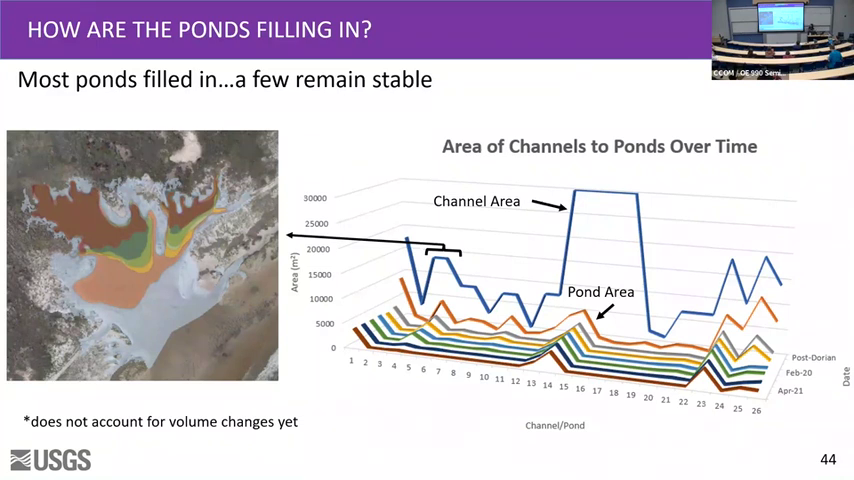This is the channel area from Dorian. And then by the time it hits October, a month later, we already have ponds forming. So how is the area? The entire channel is probably gone. Those ponds are now decreasing in area. We haven't figured out the volume estimates, but at the moment, that's a huge change. We have very rapidly shrinking ponds.